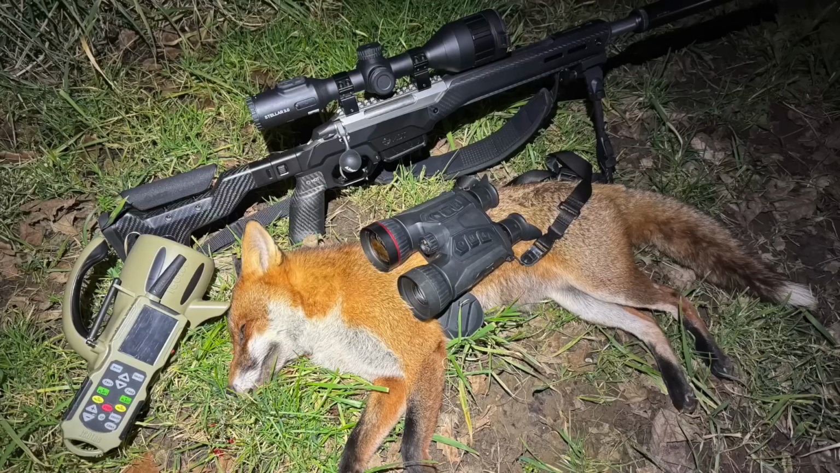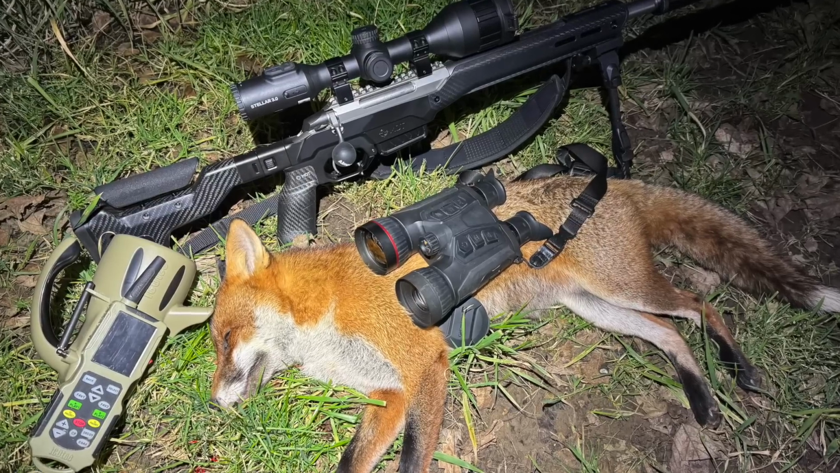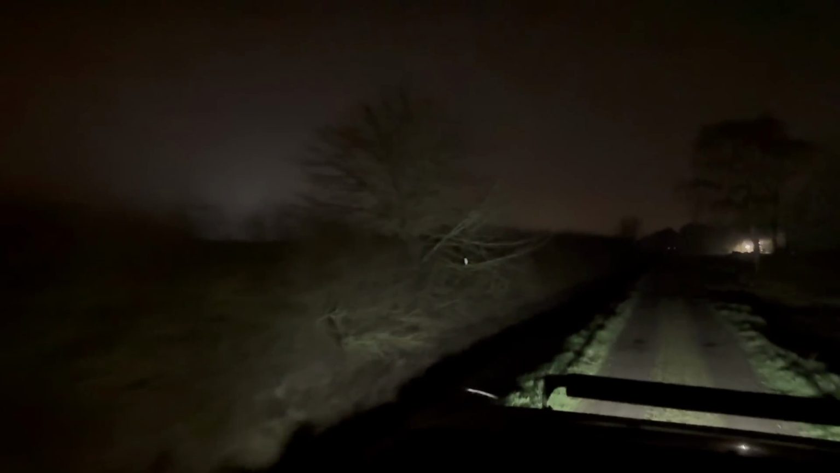Again, we stayed in position a while and called, but saw nothing else that night, which, as they say, isn't always a bad thing. So, much like the partridge, we enjoy the other wildlife that's on display instead. It's time for an early night.